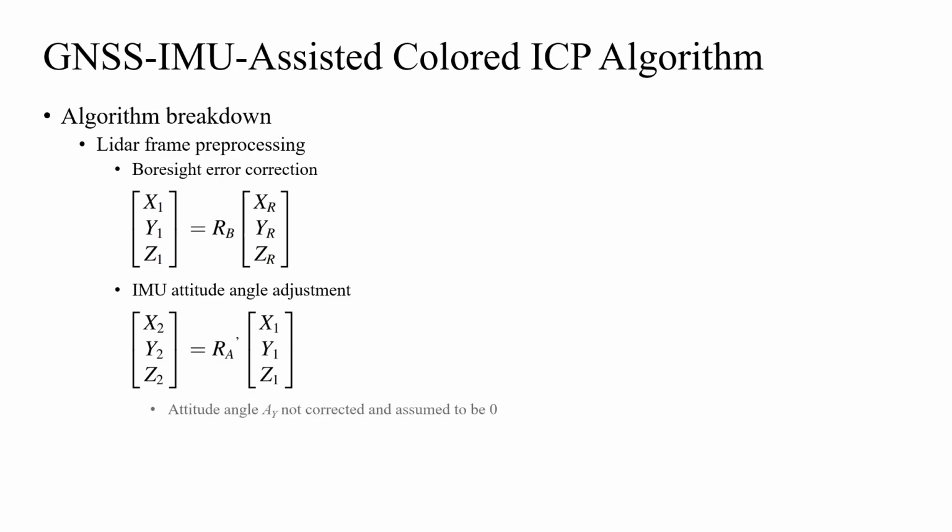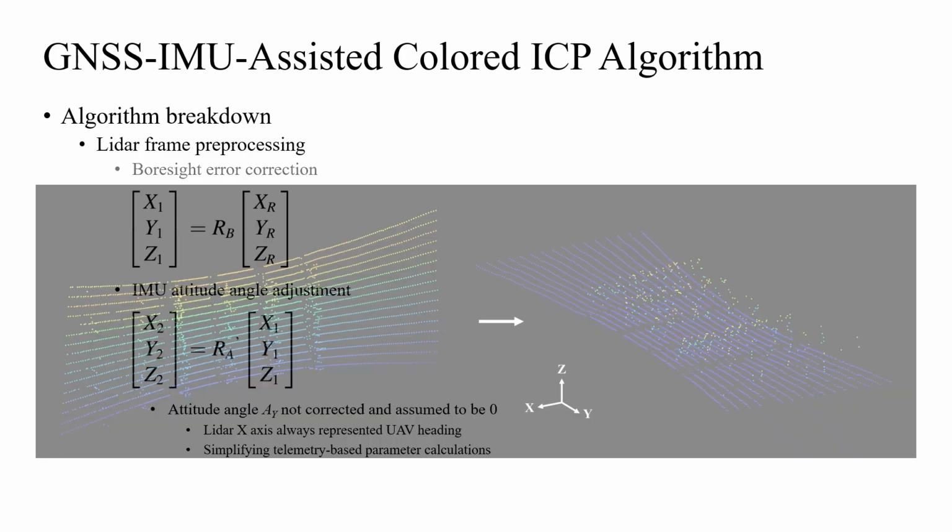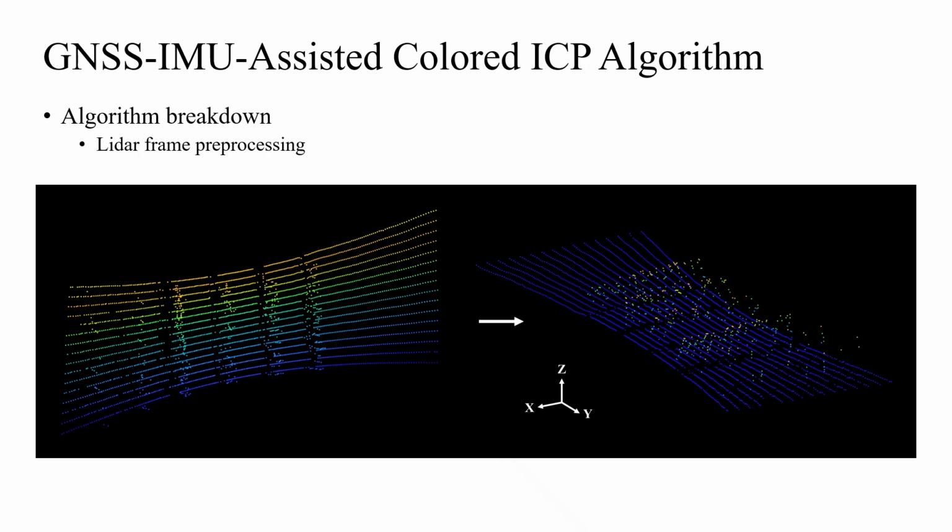Note, in the study attitude angle AY was not corrected and assumed to be 0 intentionally during LiDAR frame preprocessing, so that the x-axis of LiDAR frames always represented UAV heading, which will simplify the calculations for telemetry-based parameters in the following steps. This picture shows the pre-processing of a raw apple orchard LiDAR frame to an axis-redefined, boresight error-corrected, IMU attitude angle adjusted frame. Point color represents relative height in z-axis within frame.